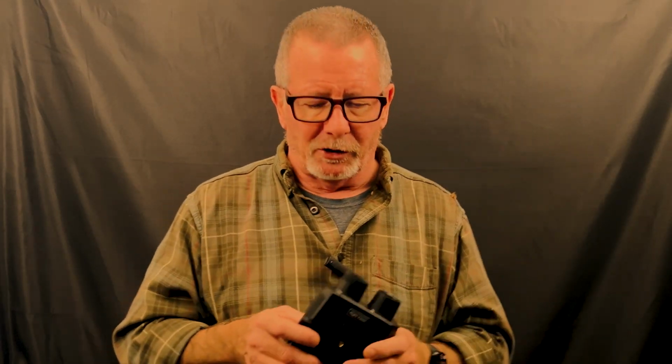Before we can start talking about this specific device, I want to make a couple of general comments. First, I am in no way, shape, or form any kind of expert about night vision. I've just recently started researching it because I think it'd be cool to be able to see at night. As my friend James Yeager told me one time, it's the only superpower you can buy. So that's pretty cool.